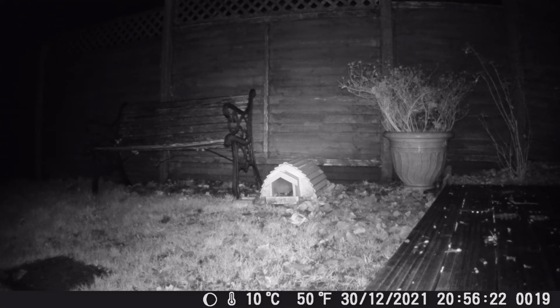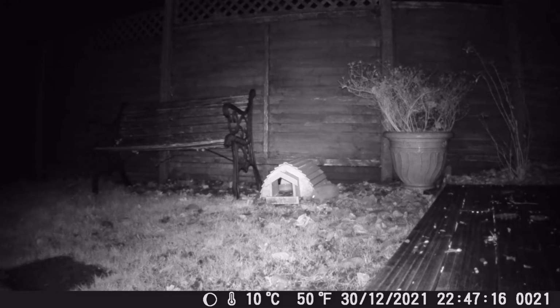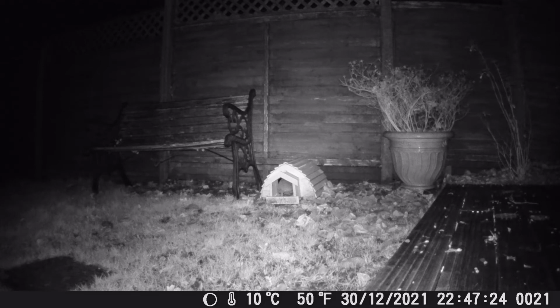And the next 5 or 6 clips are just over the next 3 days really. He keeps coming back. It's a nice view of him. It's not a very close-up shot, but it's nice to see that the hedgehog is actually using the hedgehog house and getting some good food. Should really be thinking about hibernating by now, I would have thought.